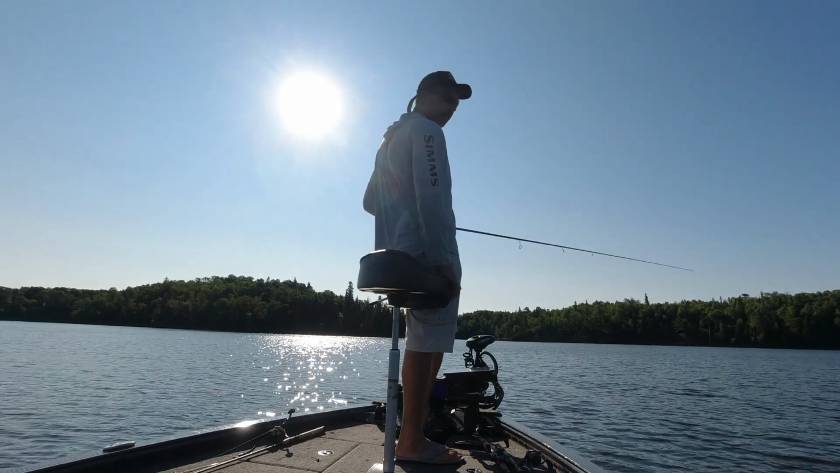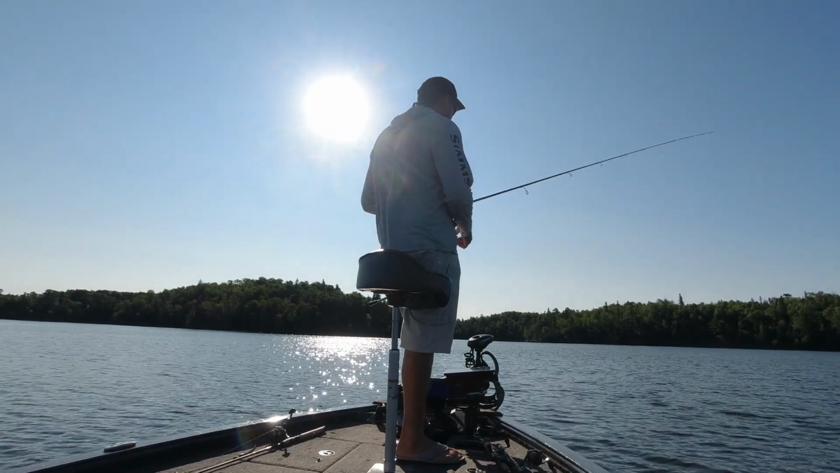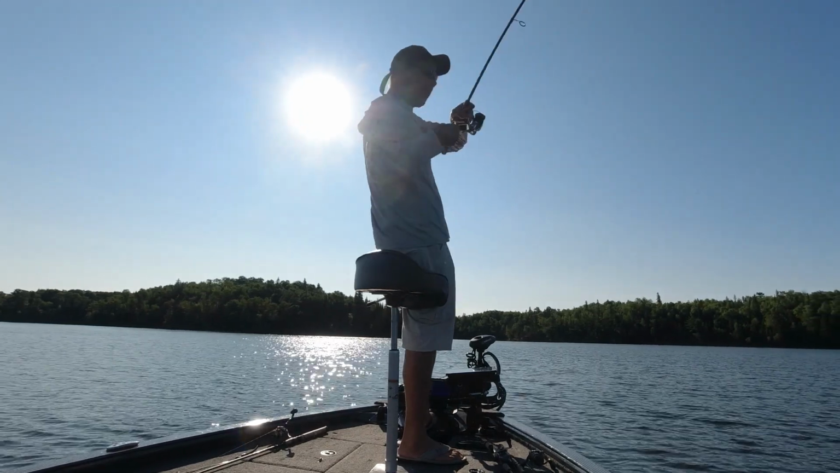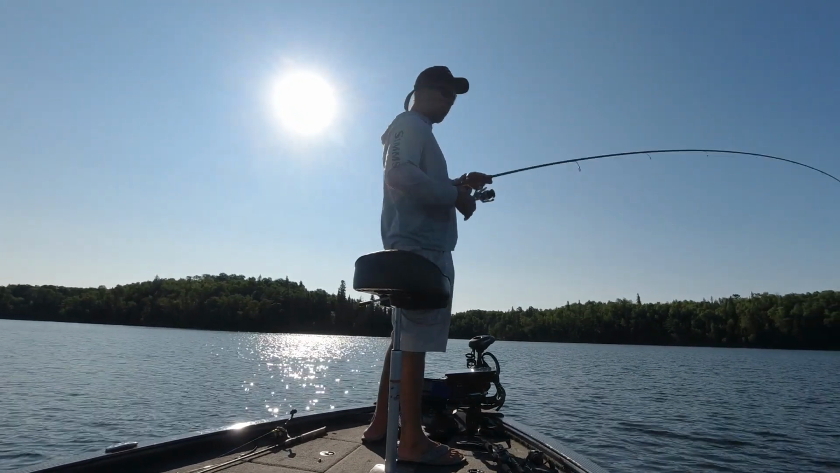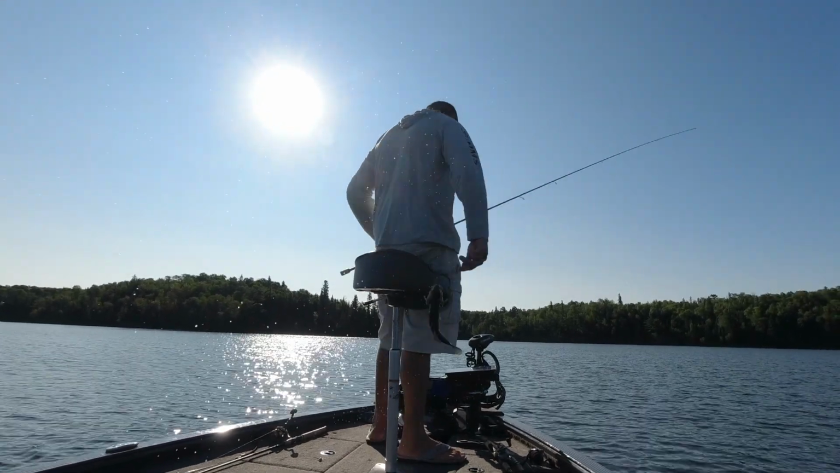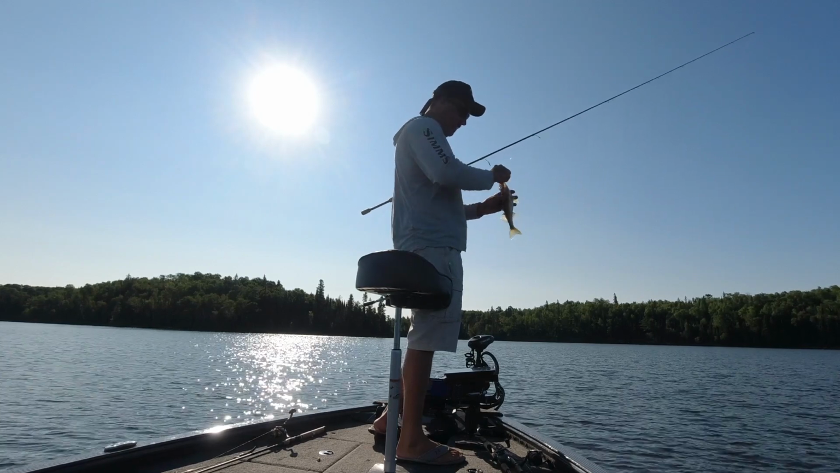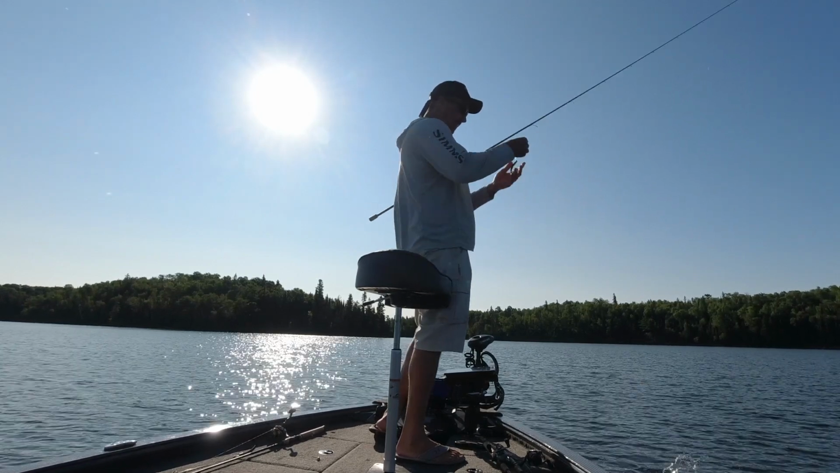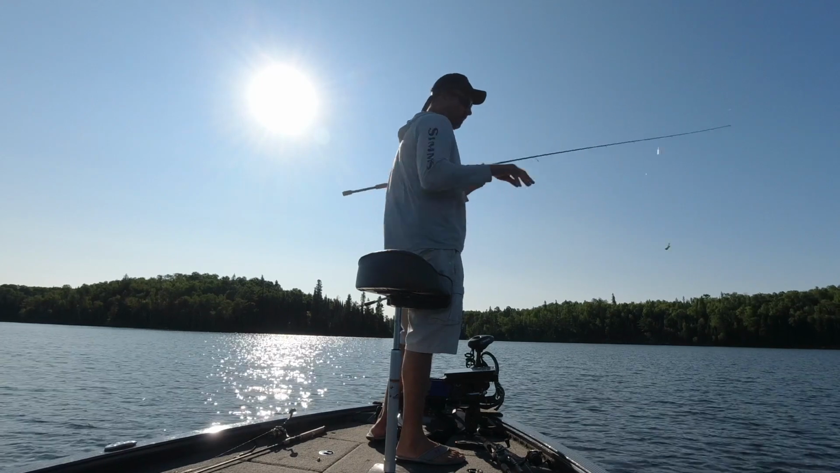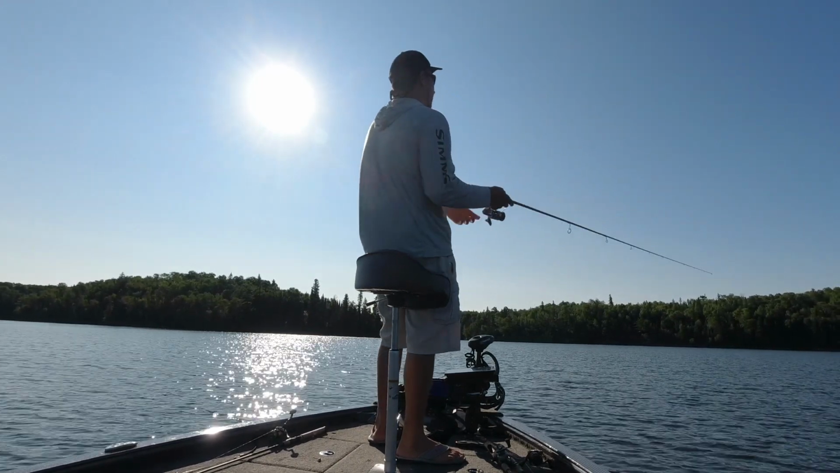The school hardly looks like it's broken up at all. They're just ganging right back up. Usually when you catch fish and put it back, they start to disperse and it takes the school a while to rebuild, and you let it rest and come back and catch them again. But these ones are getting caught and just going right back into the mix. So that's what's keeping the rest of them biting, I think. Which is really weird.